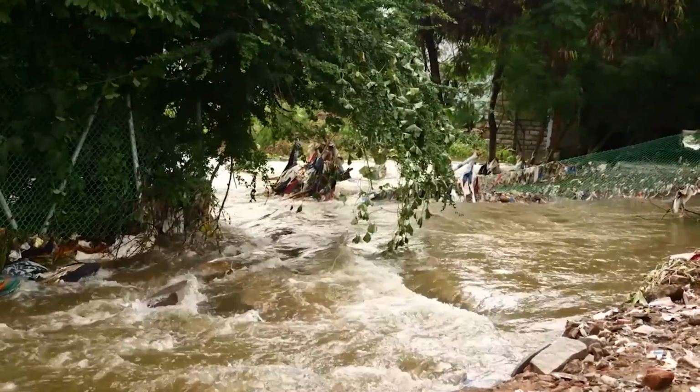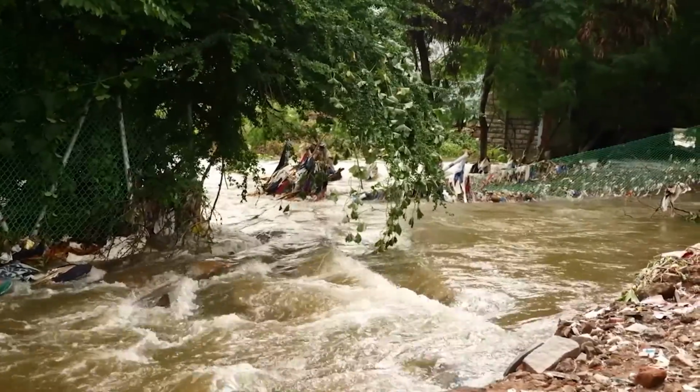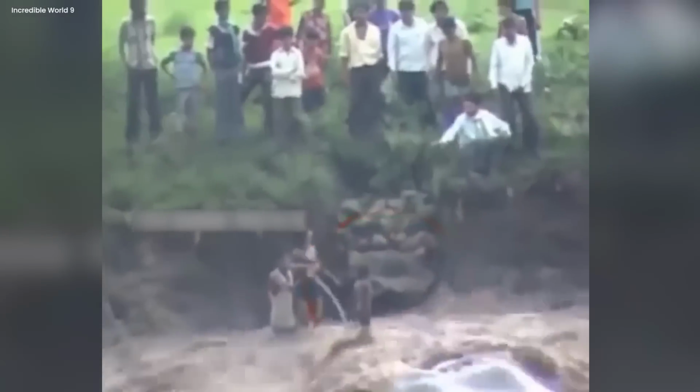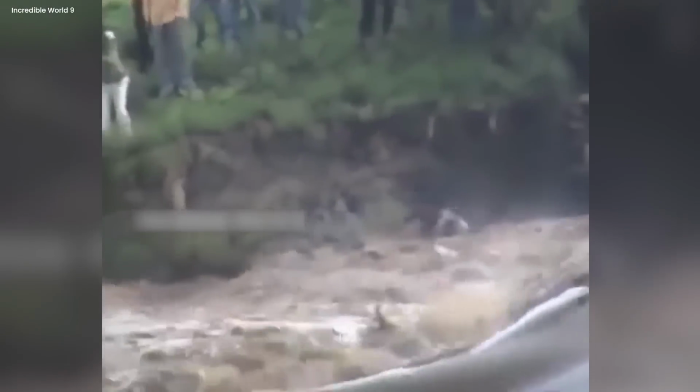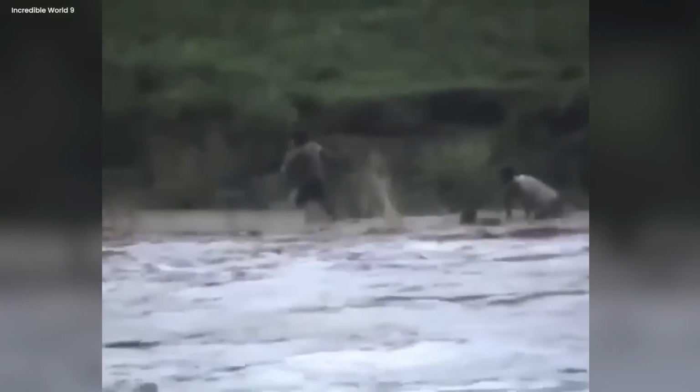Even the locals attempted to prevent a terrible outcome for the infant. The youngster was dragged by the strong shocks of floodwaters as one of the rescuers fell and was carried away. Although the child was saved along with others, the majority of them are still baffled by it.